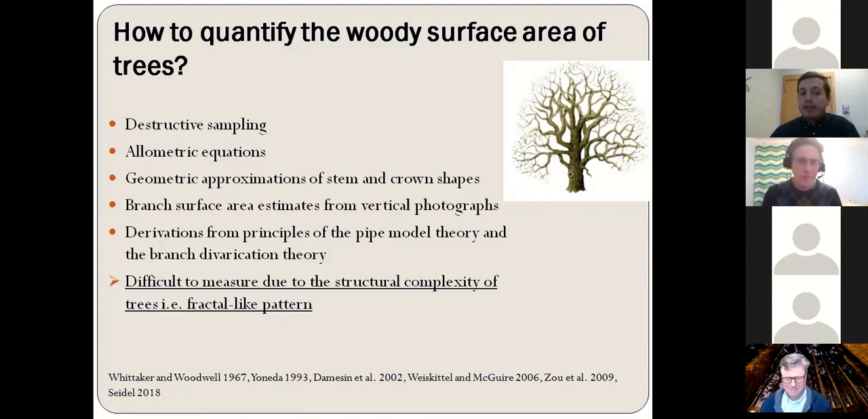We also know that branch surface area estimates can come from vertical photographs. And in previous studies, people have used the principles of pipe model theory and the branch divarication theory to estimate the woody surface area of trees. However, all these methods face a challenge, which is the difficulty of measuring the total woody surface area of trees due to their structural complexity or their fractal-like pattern.